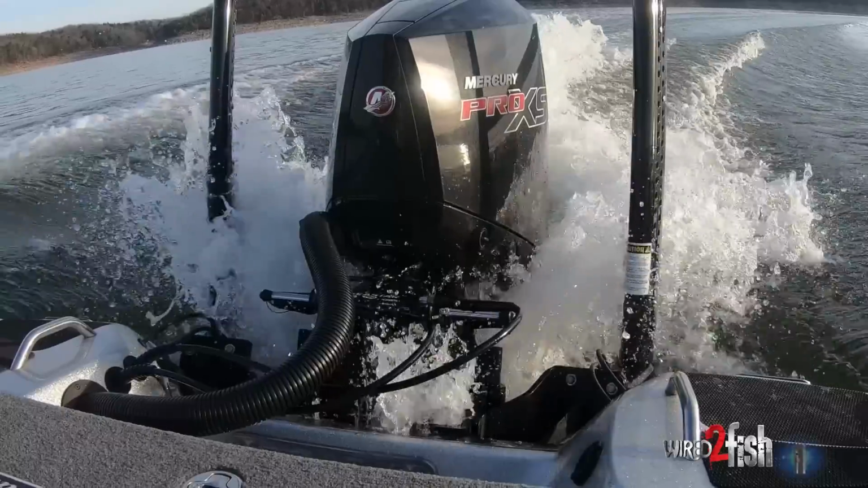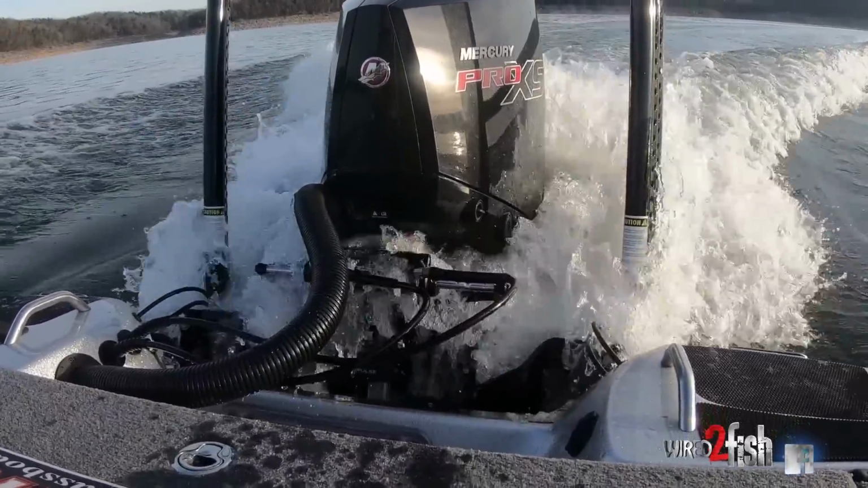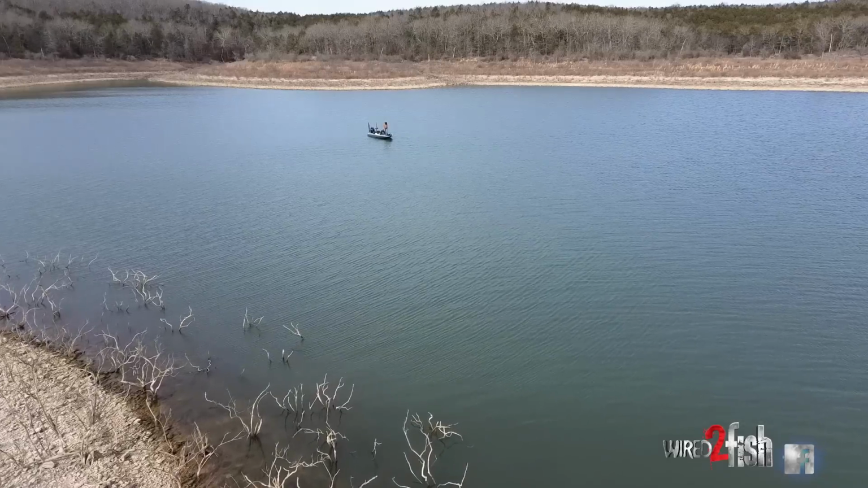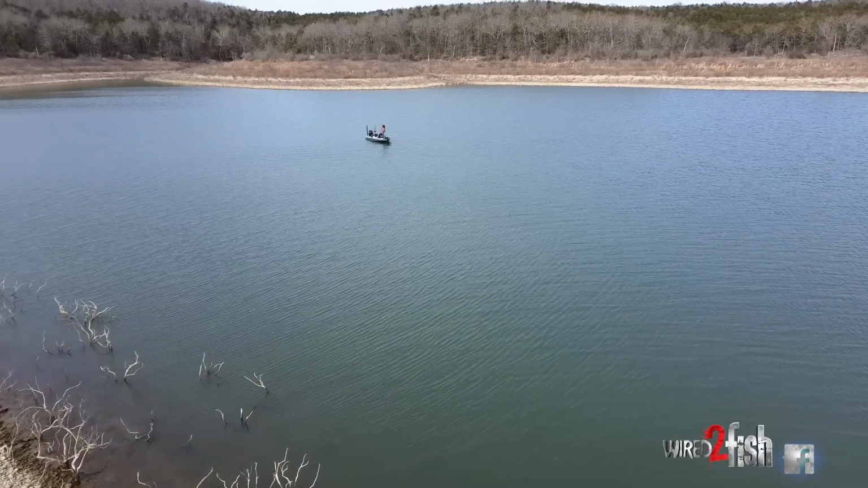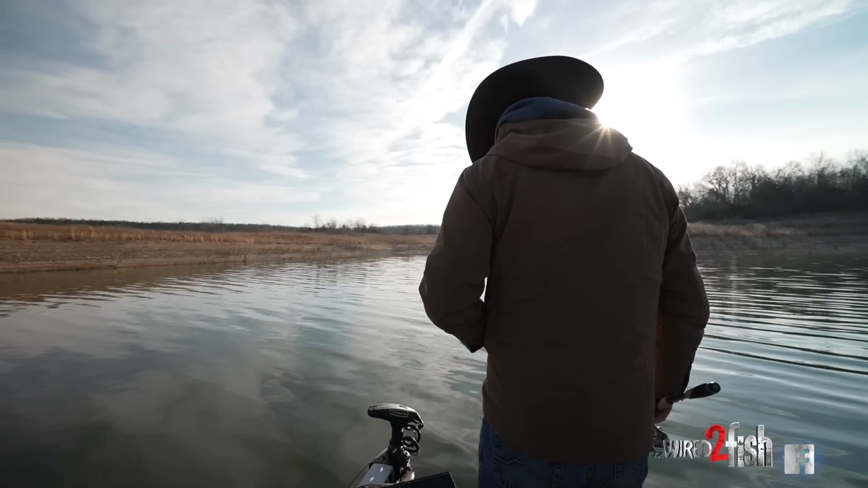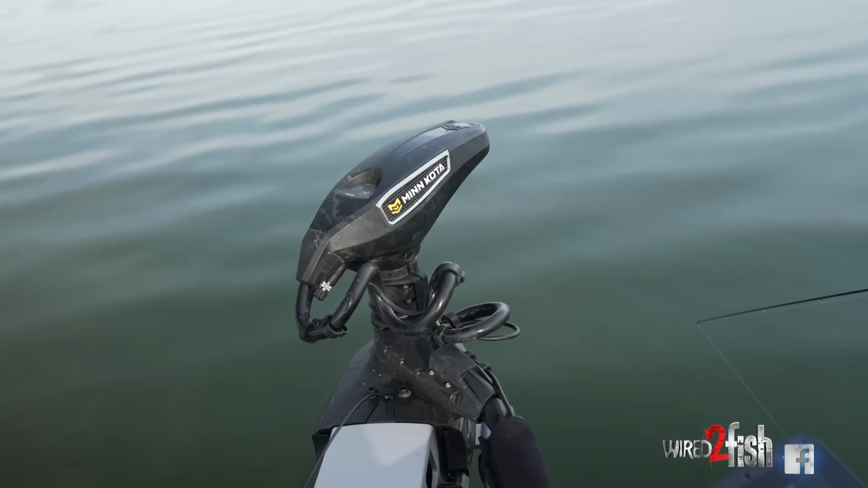So right now we're in the dead of winter. It's January. I mean, water temp is 41 degrees. What you have this time of year is fish are feeding. They could be scattered. Generally they're deep, really wherever the bait is. Those are the kind of places we're looking for.